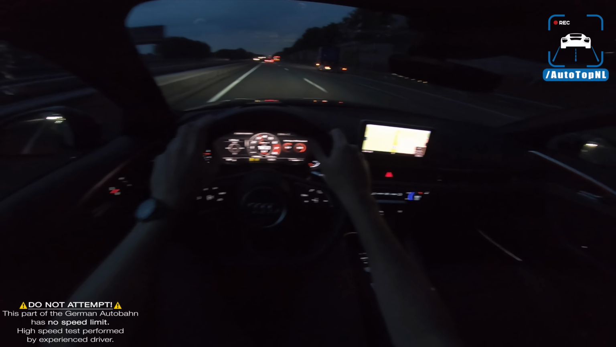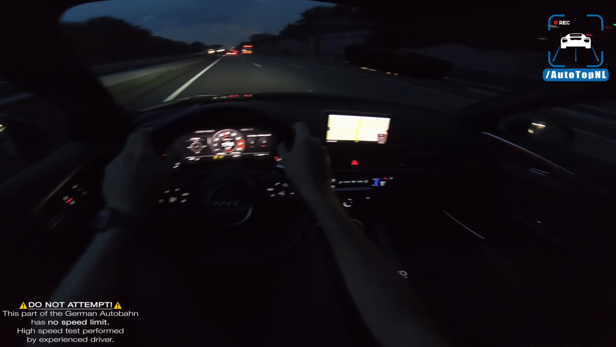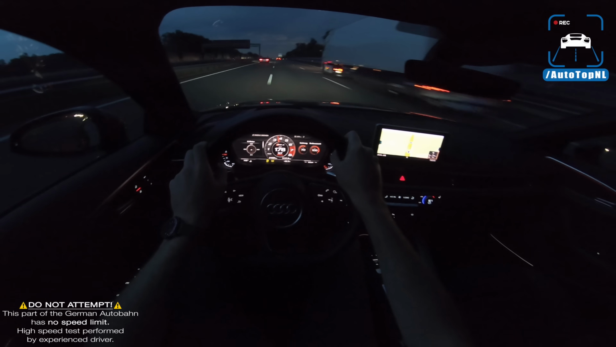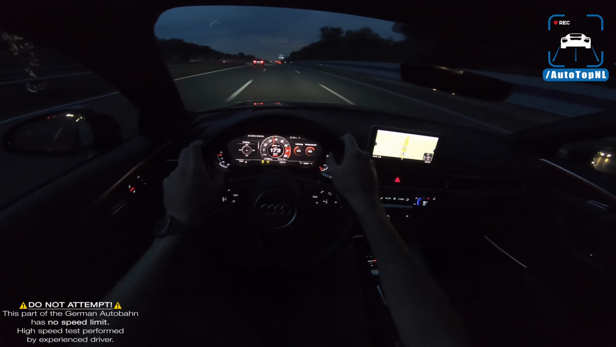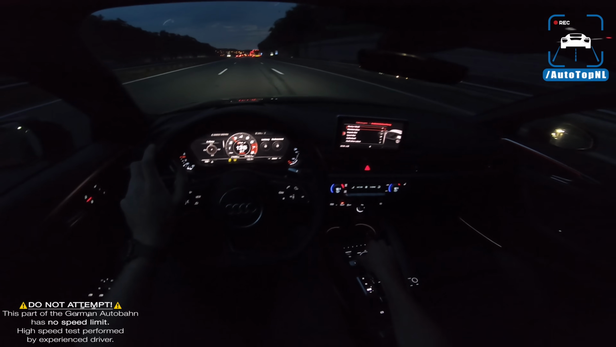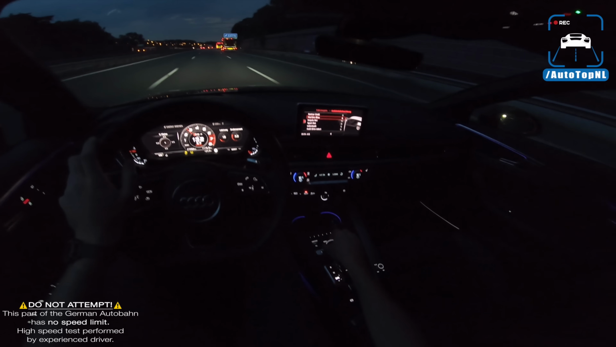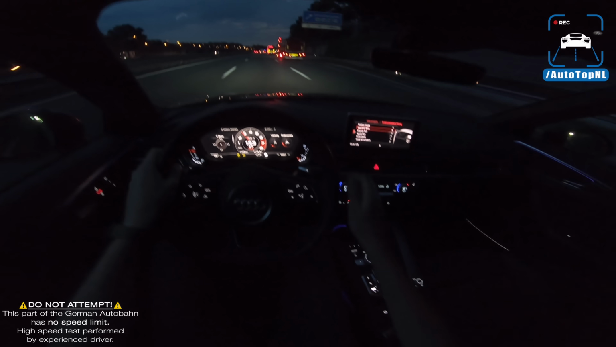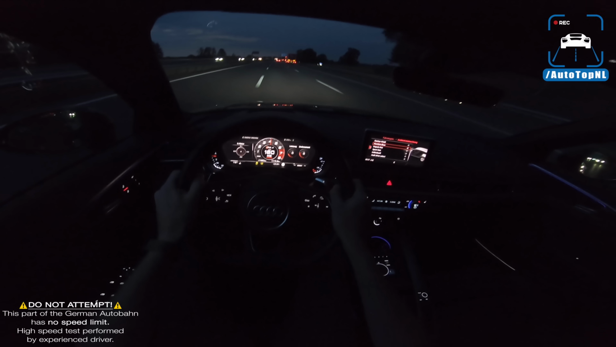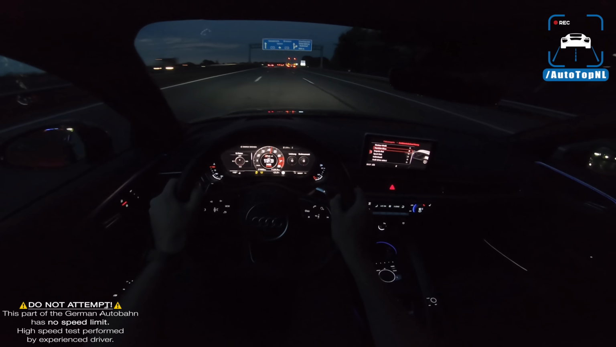So this is now actually turning into a night POV on the Autobahn. Talk about your multitasking. We can do it all. Do we have any interior lighting? Let me check. Yes, we do. There's some blue. Haha. Cool. Woo!